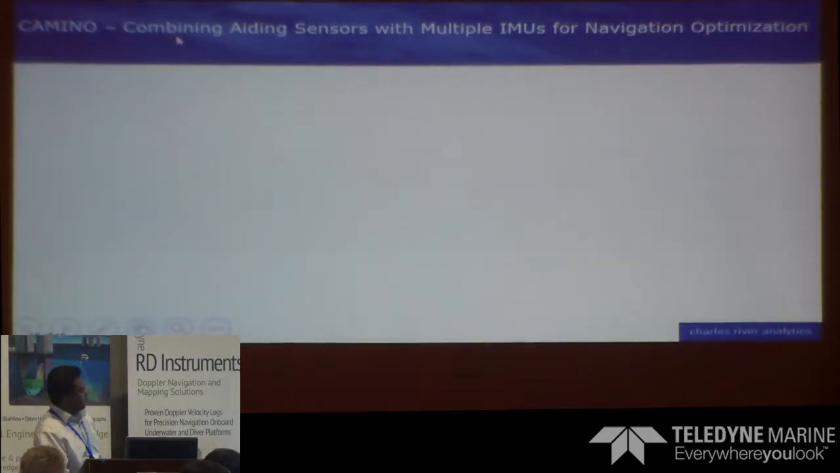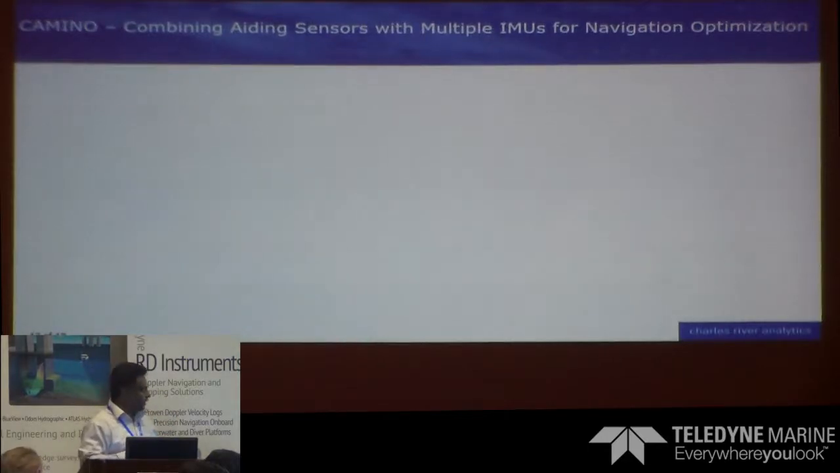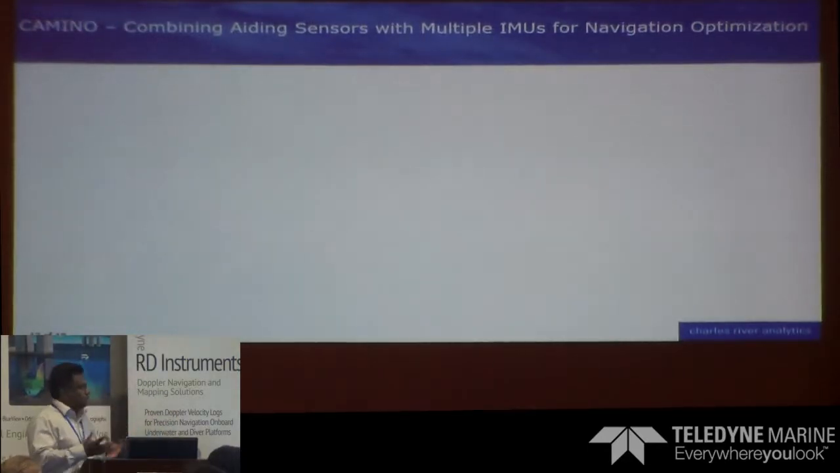We built this for the Navy, and now it's a commercial product, Camino, combining aiding sensors with multiple IMUs. So what we do is we combine cheap IMUs. They are noisy, so you put them in a certain configuration, and you process them.